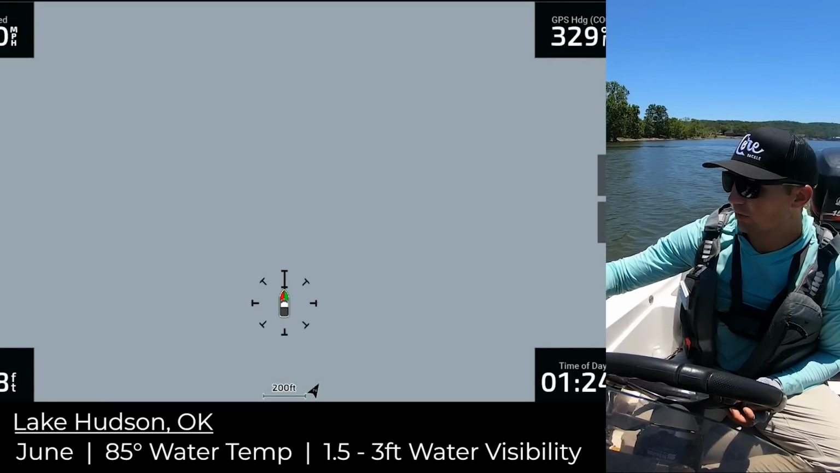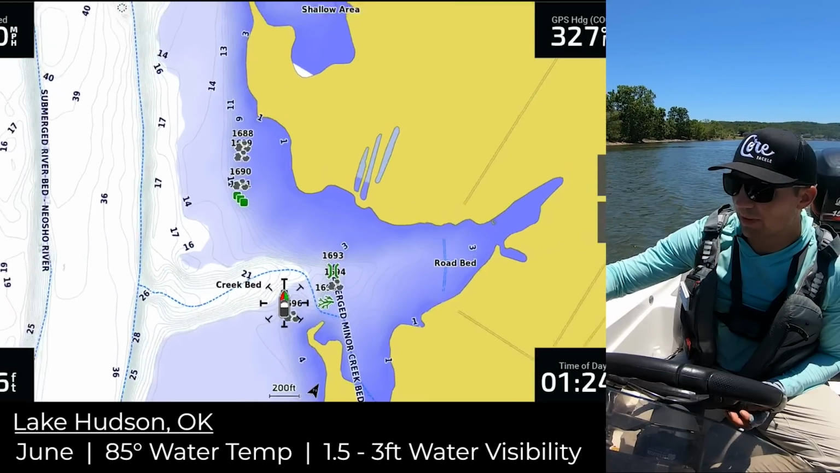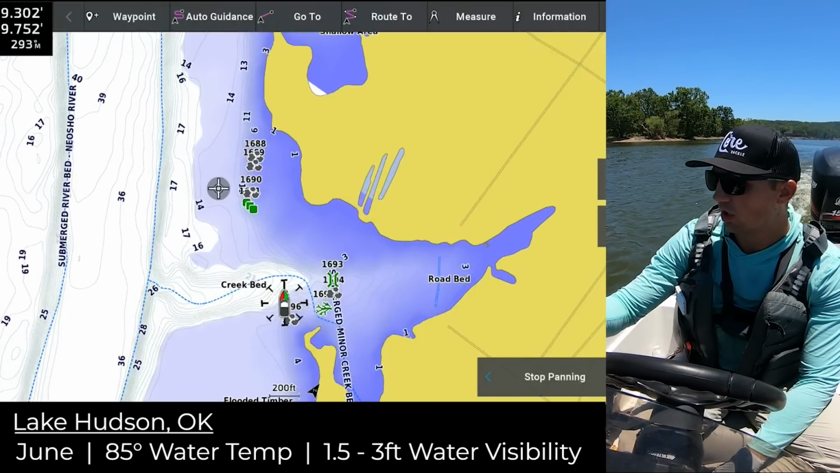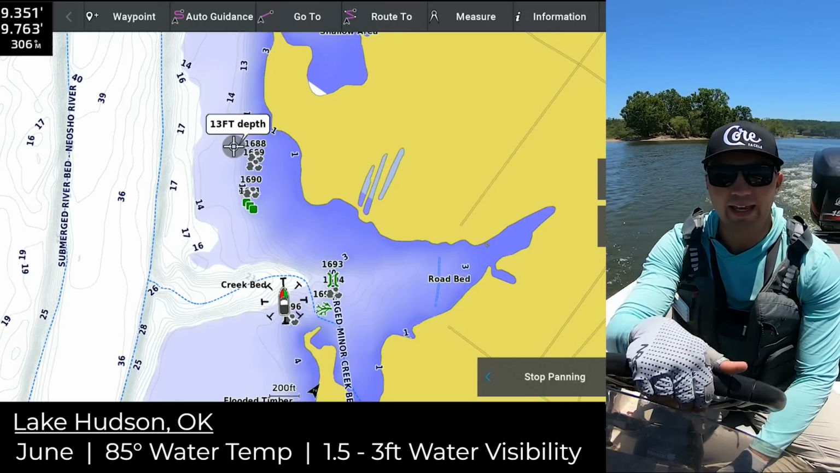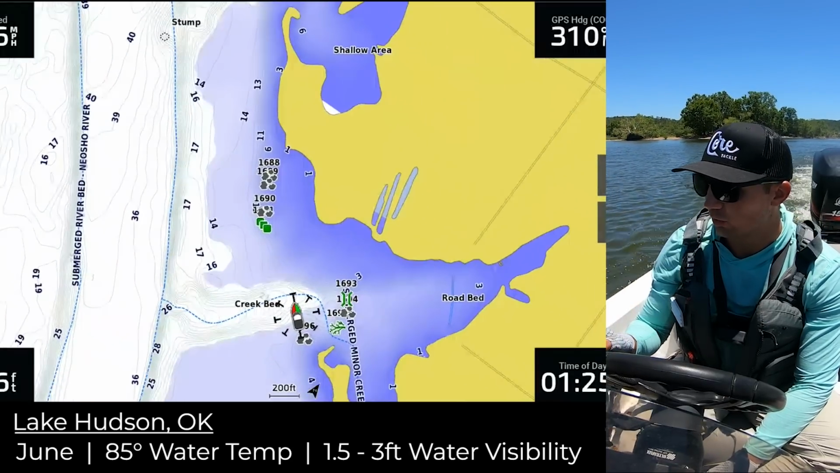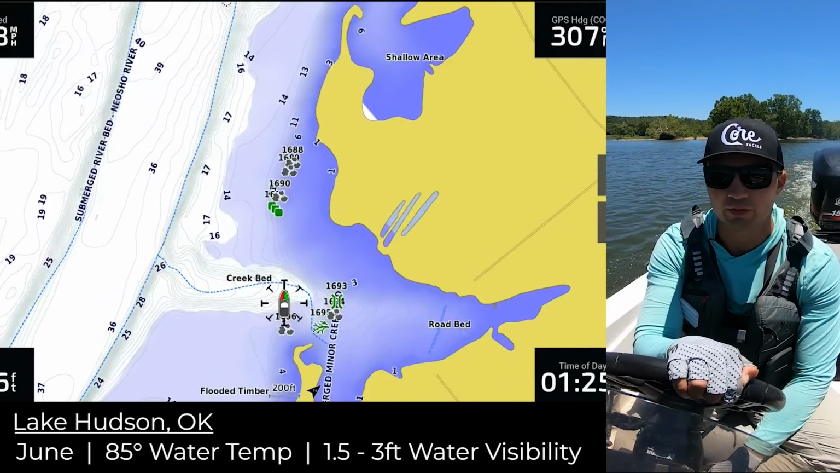So we're gonna go through here, and I bet I might only get bit on 1 or 2 of these. I don't expect to get bit on all of them, but I'm gonna run all of these rocky spots, and I'm gonna pick up a swing head probably and just fire it on these deals until we get bit. So I'll see you over there when we get to the first spot.